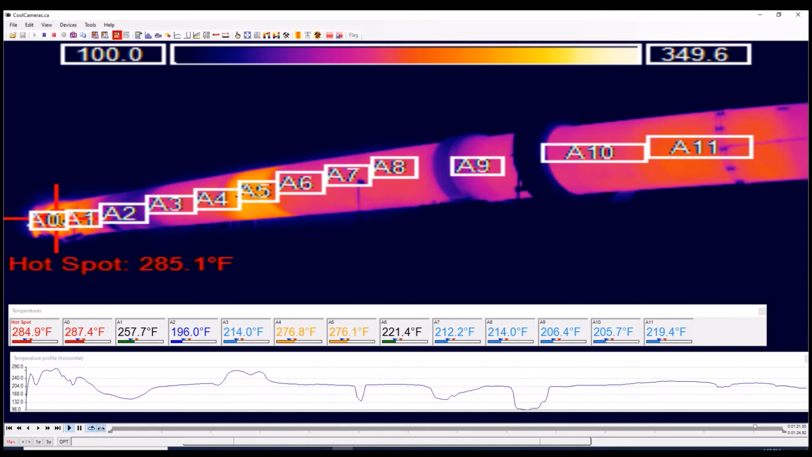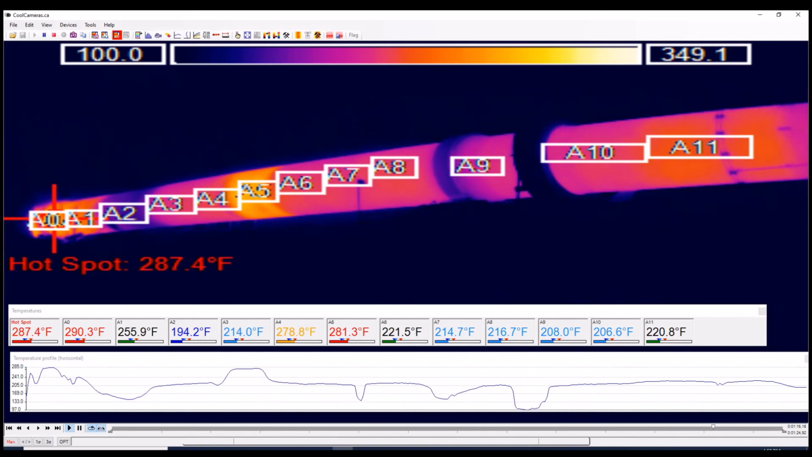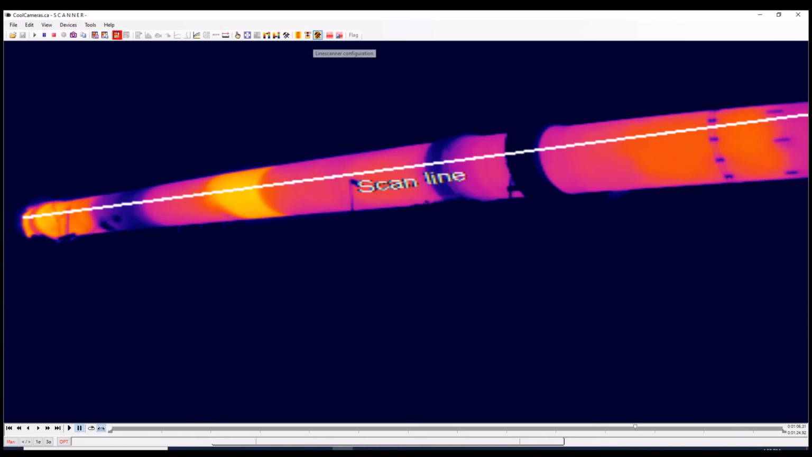As I mentioned, the areas are set to read the average temperature, but could be configured to read maximum, minimum, or can do more advanced mathematics, standard deviation between points, etc. These results are exported to your HMI system every few seconds.